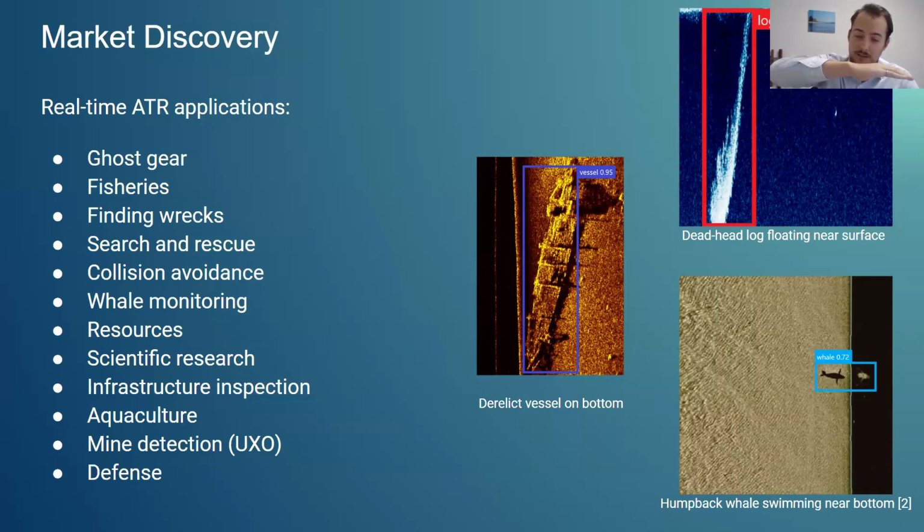Instead of lying perpendicular like this, they lie vertically straight up in the water, and sometimes only a small bit of that log is showing, and it's very hard to detect visually, especially in fog and especially at night, and it can cause damage to your engine, to your vessel, and it's a safety concern. So being able to detect deadhead logs and other potential collisions while you're out there on the water is a big application.